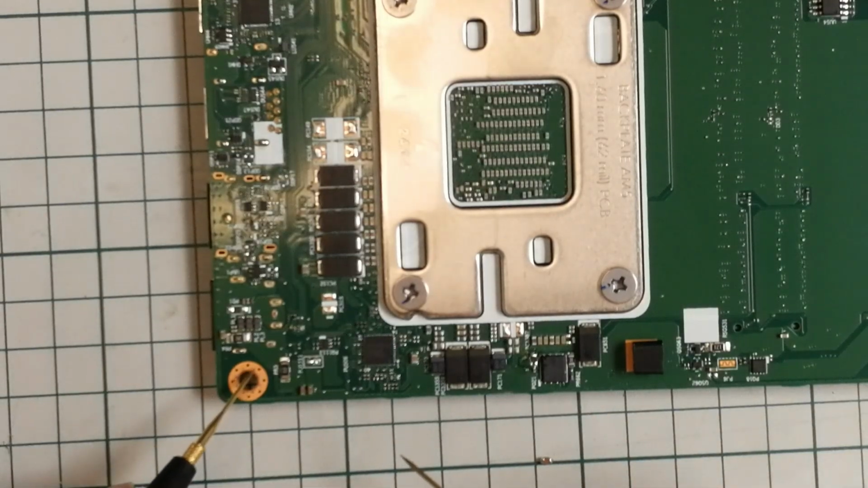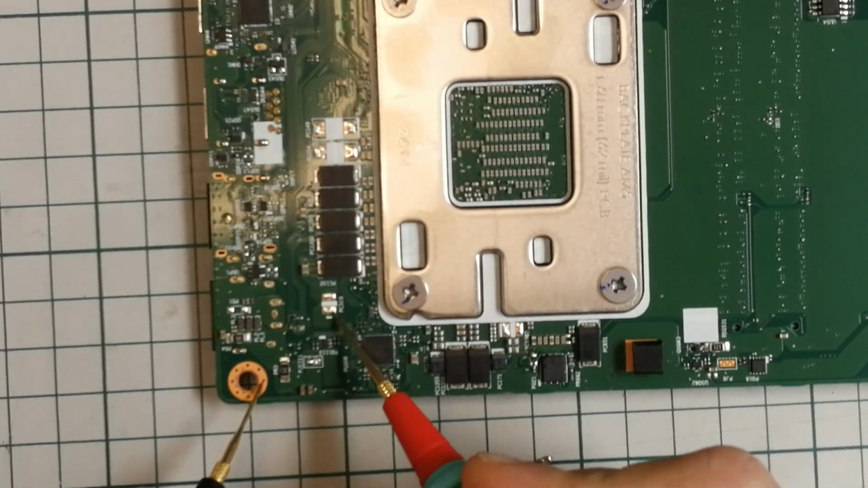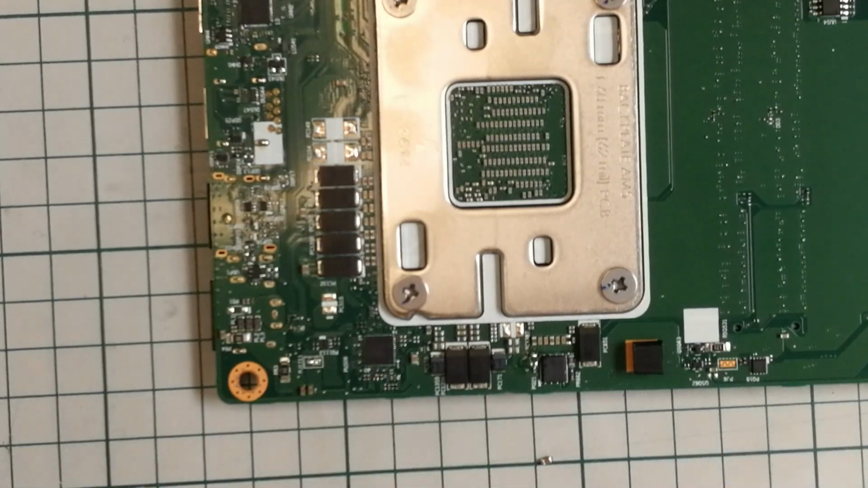So, well, first let's see if this is shorted. Yeah, this is short. This is 1.2 ohms. And this is now 60k or something. Yeah, so the short is gone.